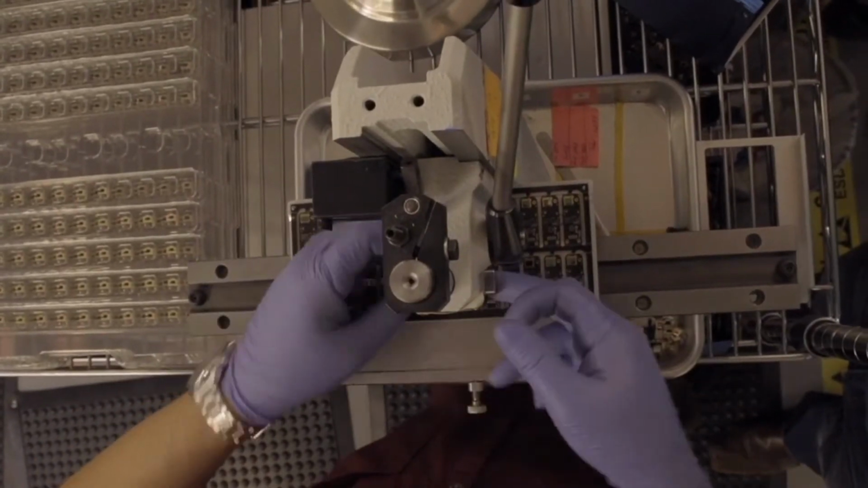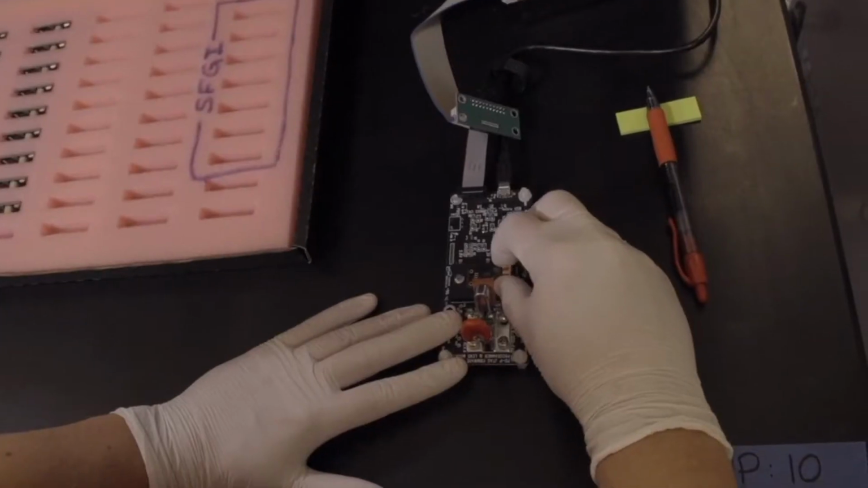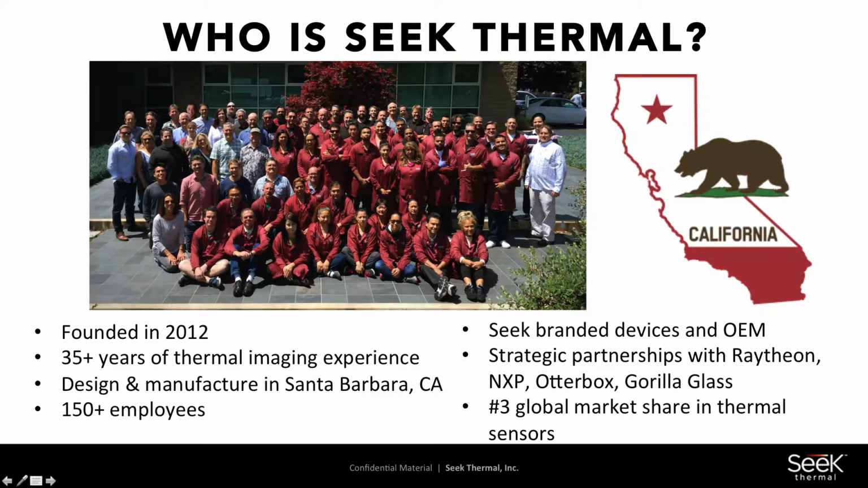We're excited to grow with Allied, and we're excited to introduce our new products, the Seek Thermal CompactPRO and the Seek Thermal RevealPRO. We look forward to launching these products with you and seeing great growth through the year. And we've got a whole bunch of new products we're going to be introducing as we go on through the year. So who is Seek Thermal?